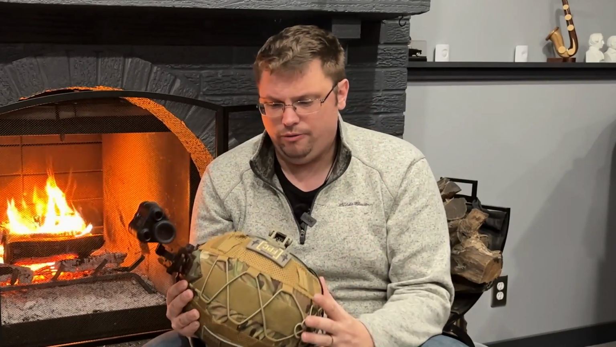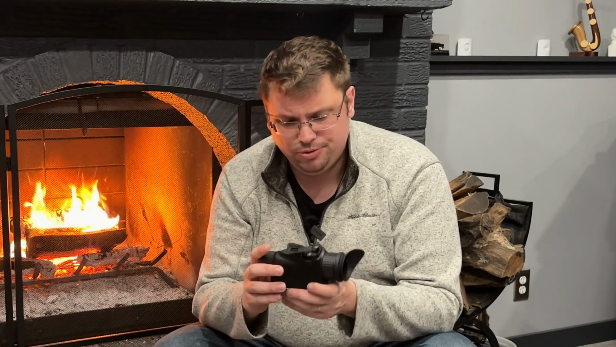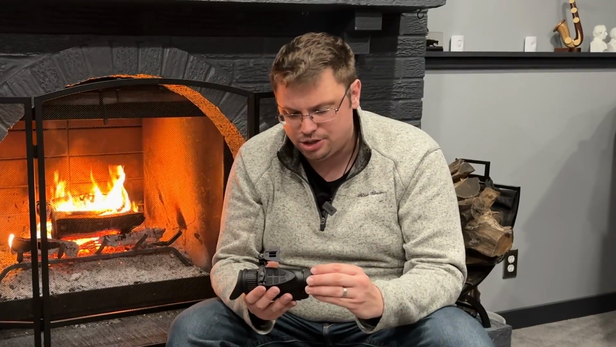A point of note is that I had it mounted to just this simple helmet here. Nothing fancy. I hope that answers some of the questions for those of you that are still looking at the Prowl for a future purchase. If there's any interest in seeing some footage of me using the Prowl in conjunction with my AR-15 at night for some live fire drills, let me know down in the comment section, and once it warms up, thaws out, maybe we can get something in the spring or even the summer.